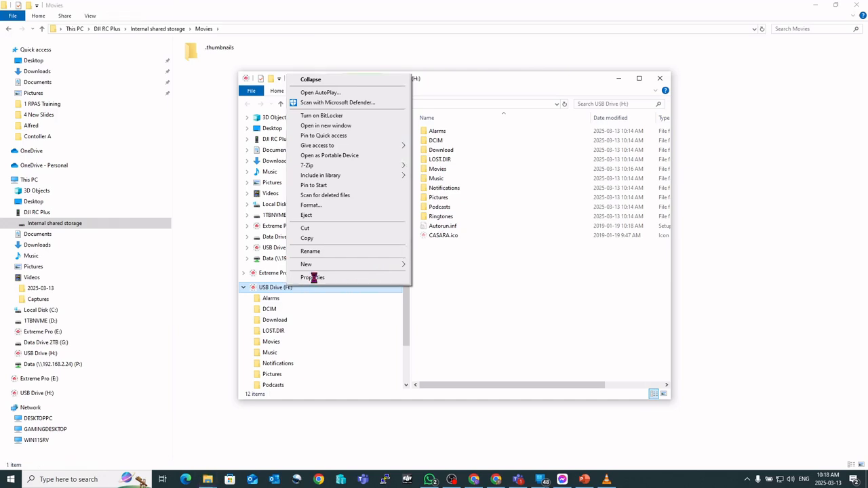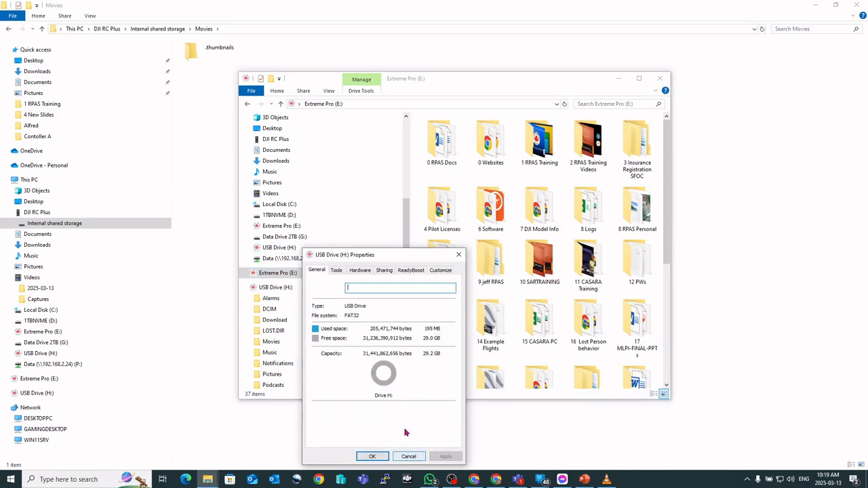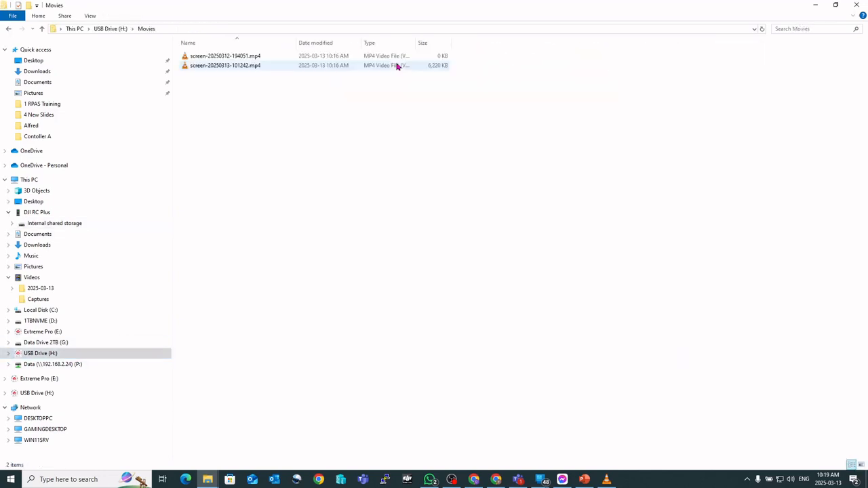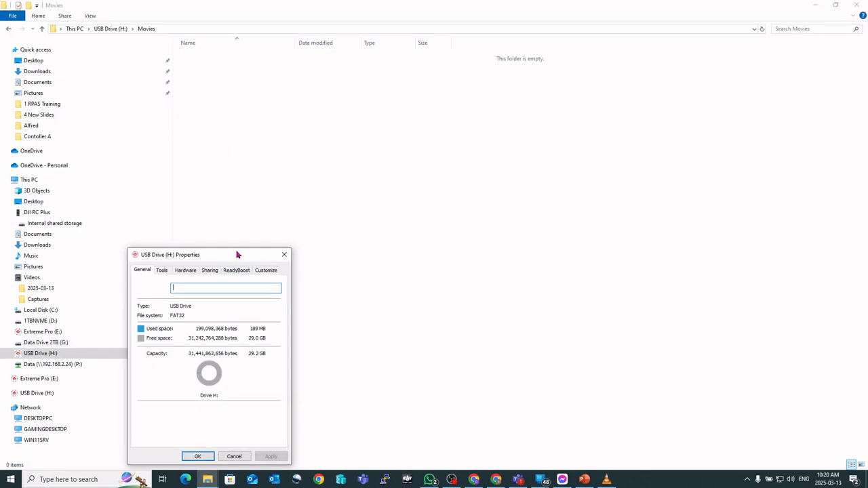But in order to do that, it depends on whether it's FAT32 or exFAT. So if we go to the properties of it, it's FAT32.